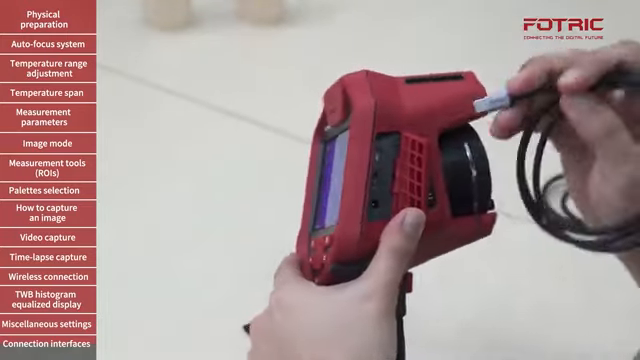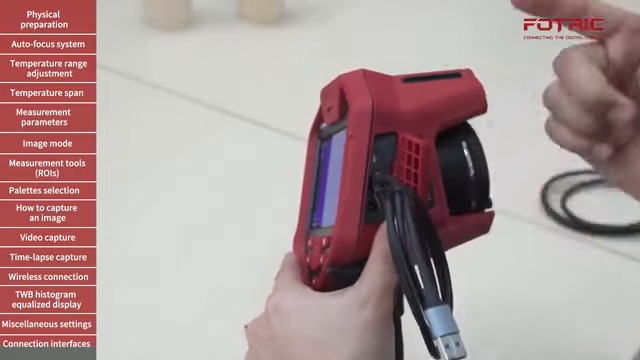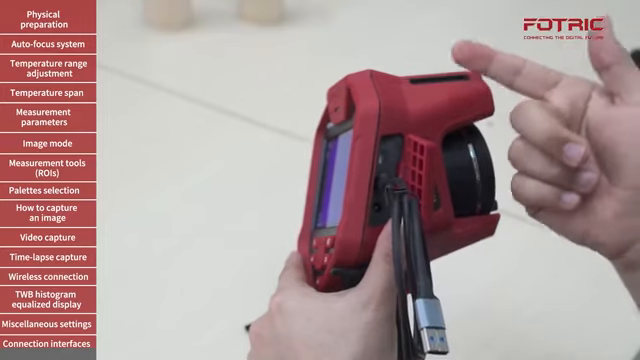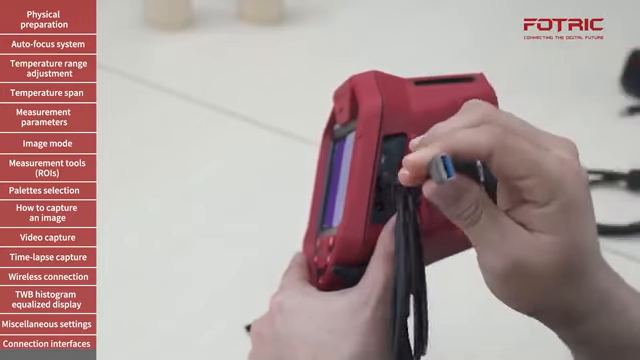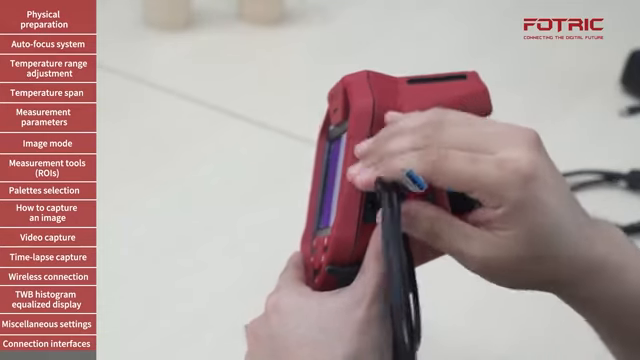We also have a USB-C connection, which allows me to connect the camera and live stream with radiometric data to one of our computer softwares, to access the gallery using USB 3, which is a high-speed